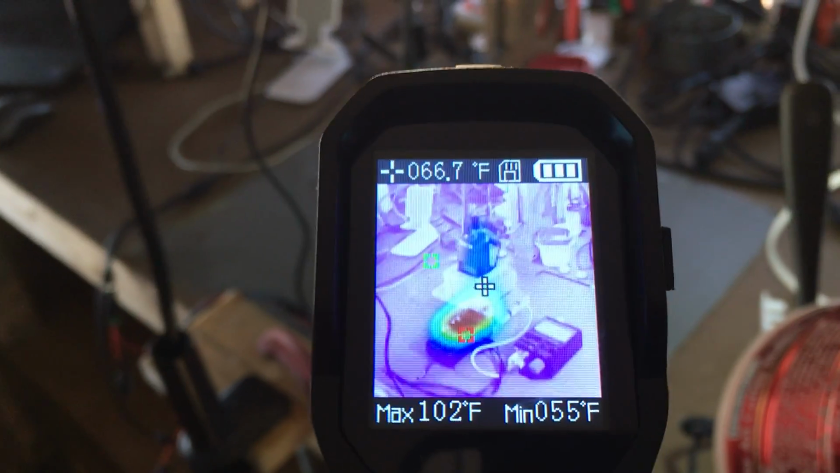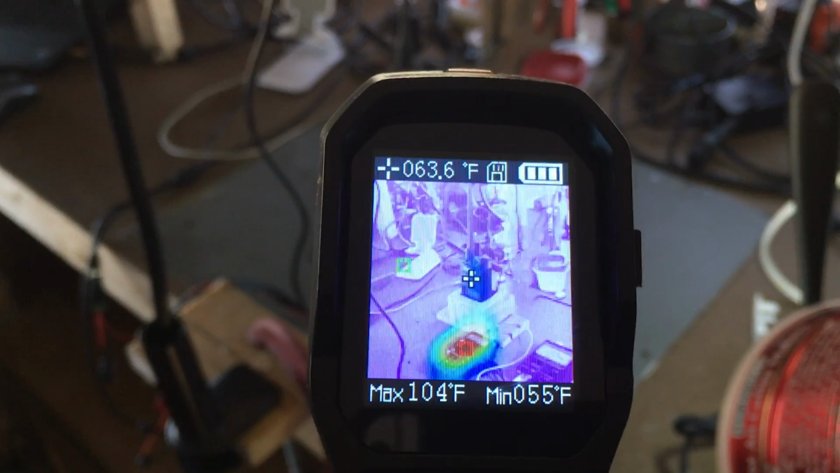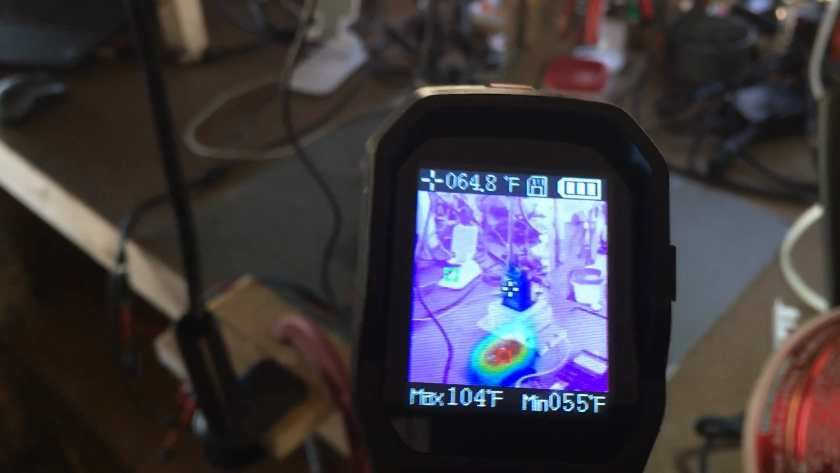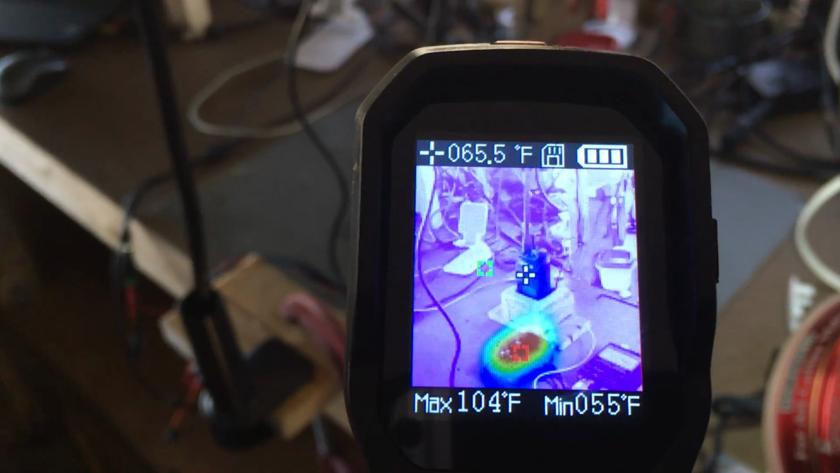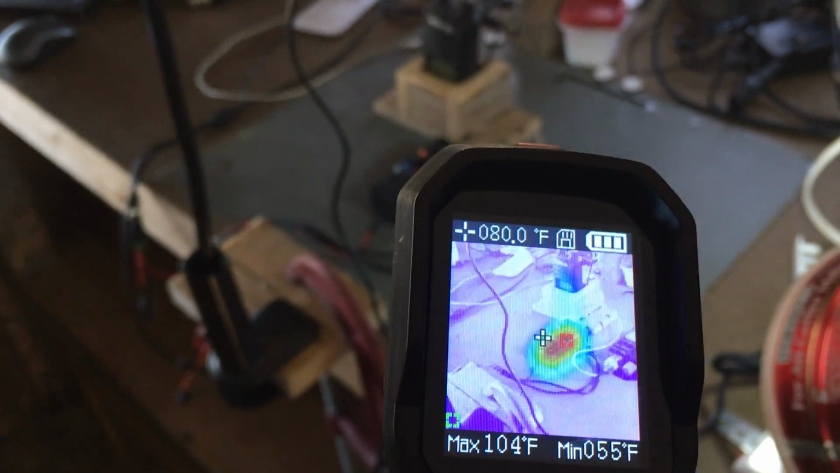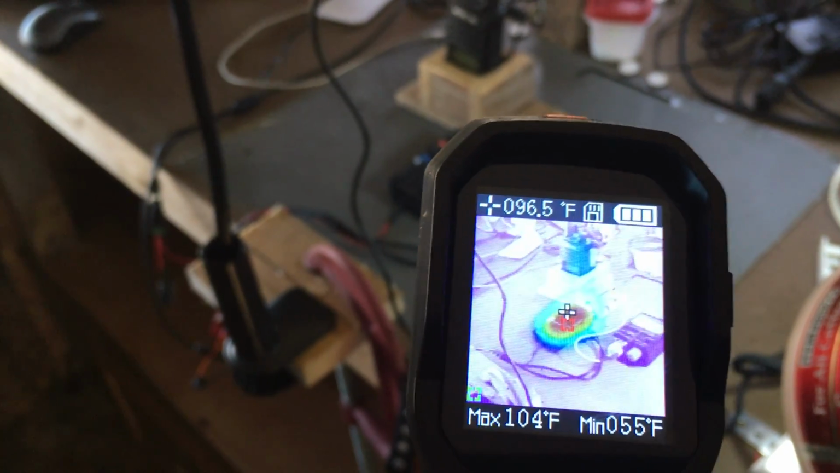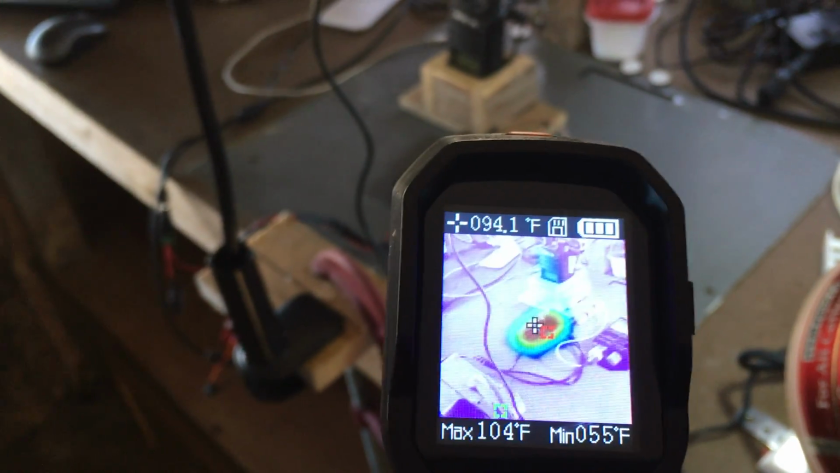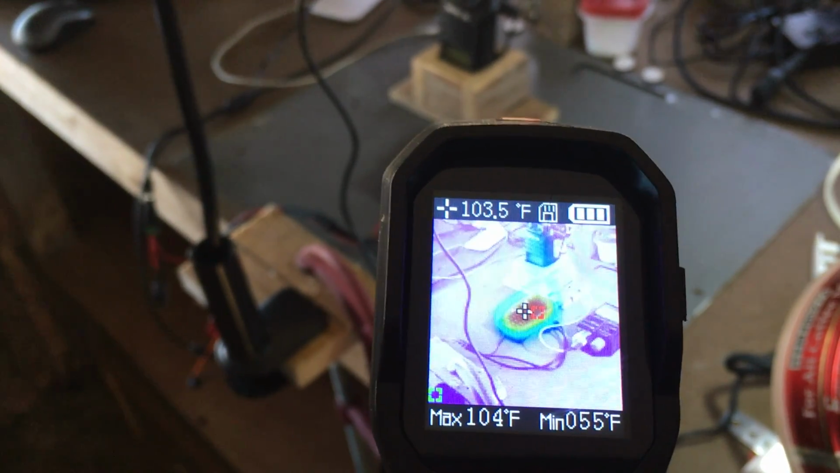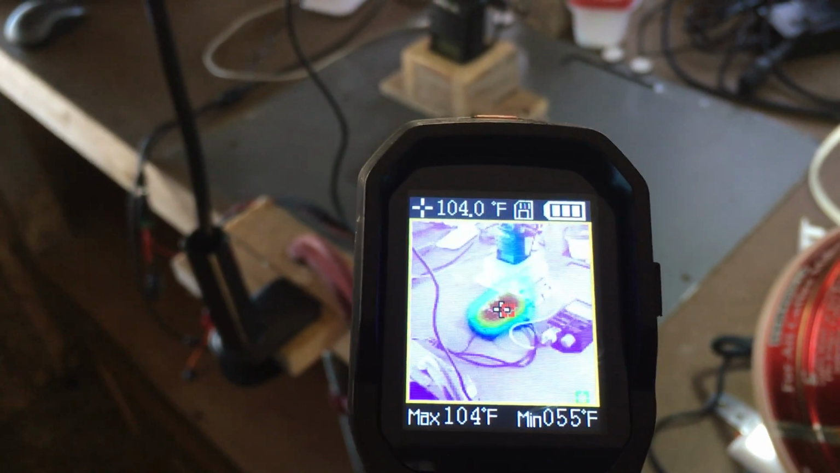Just to show you, I'm going to put the crosshairs on the receive radio, which obviously is not very warm, just to show you that this thermal image is working correctly. You can see the crosshairs are on that receive radio, and it's only reading like 65 degrees. If I go back to the baofeng, let me try to get that. It's hard to do the camera, the imager all at once, so I'm trying to do this as best I can. 104. There's a max it can hold to. There, I think I got it.